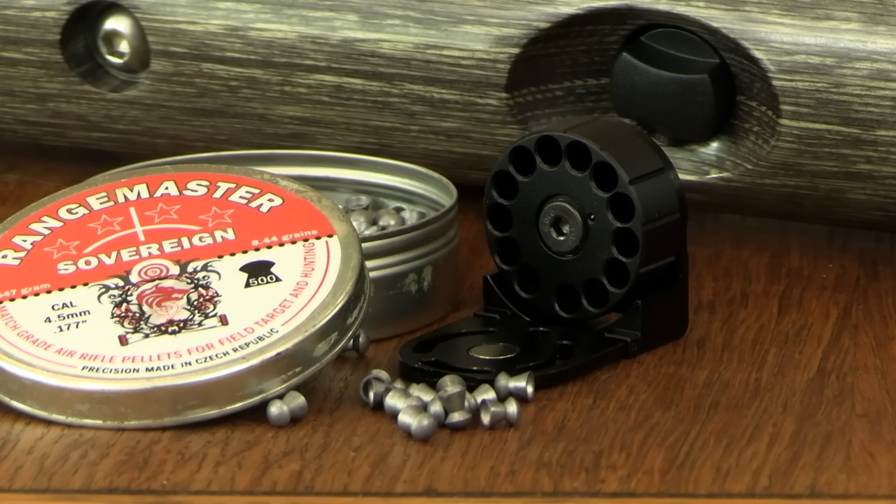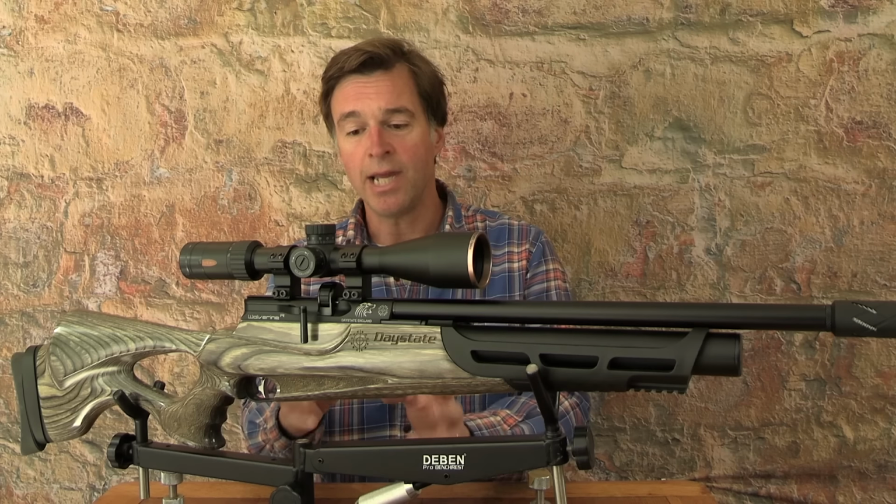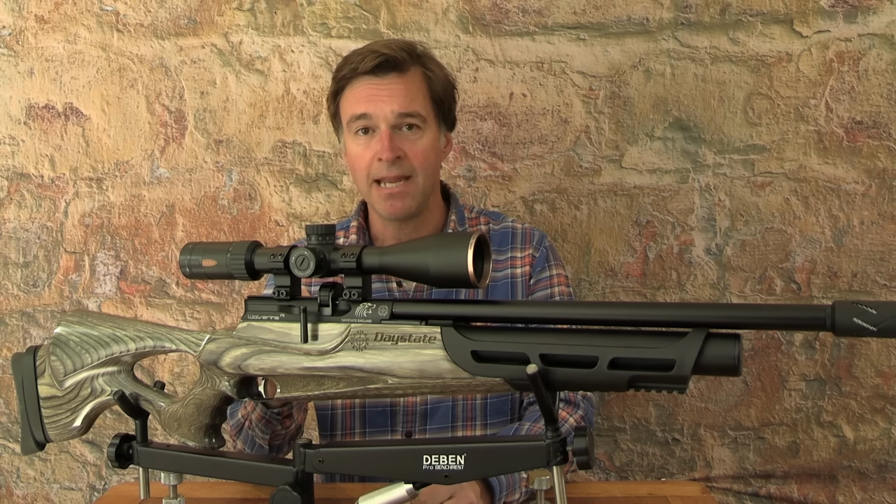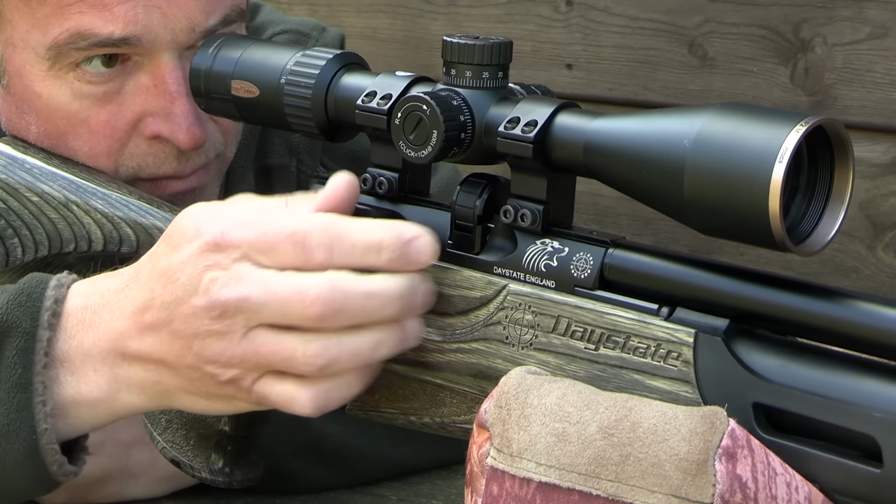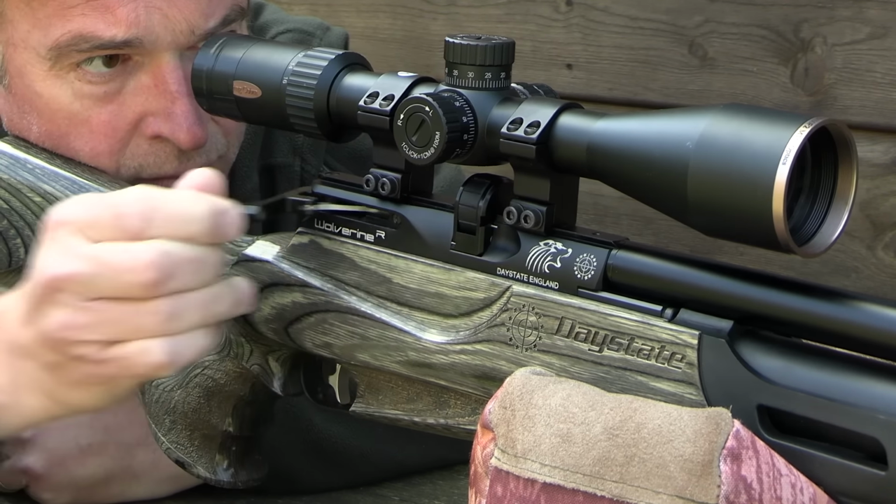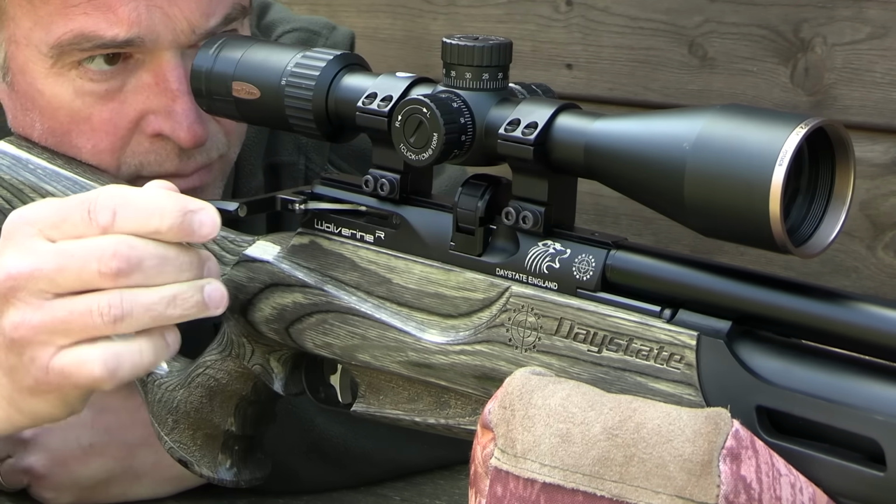Now, this gun is a .177 caliber model, and that magazine has a 13 shot capacity. Other caliber options include .22, .25 and .30. Cocking and loading is taken care of by a side lever action which can be factory reversed for left-handers. Positioned at the rear of the action, it features a drop-down handle and is very, very smooth to operate. The boffins at Daystate have done a fantastic job with this mechanism, and it really does work like clockwork.